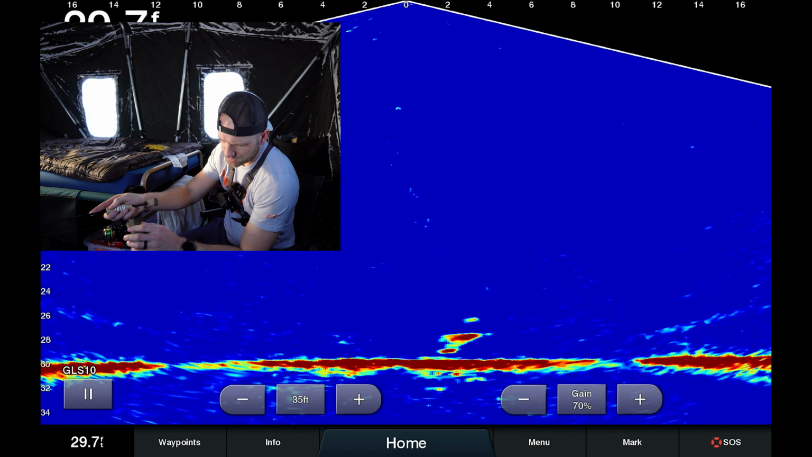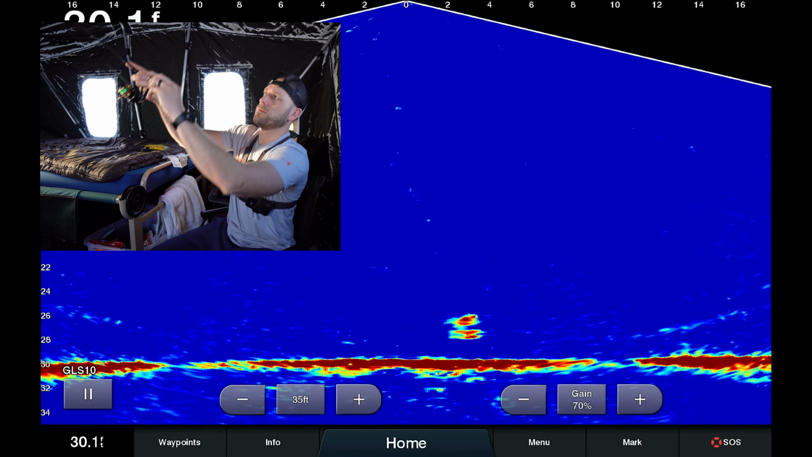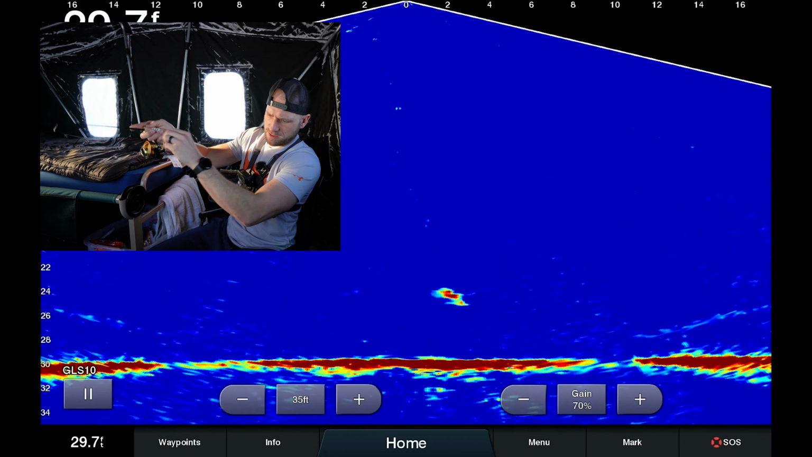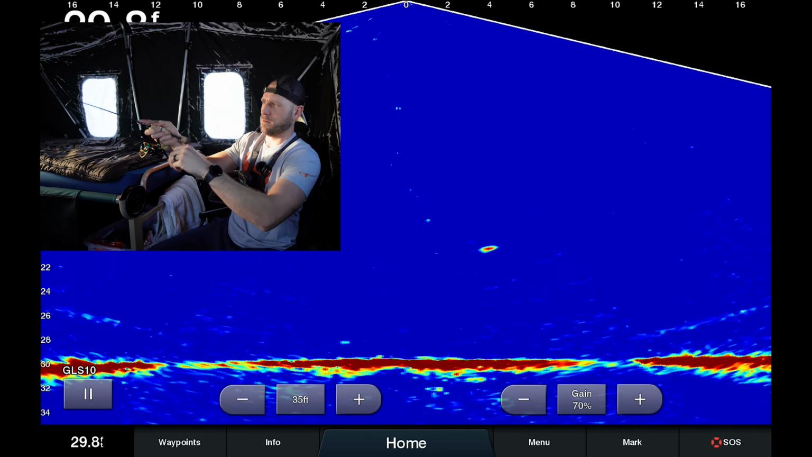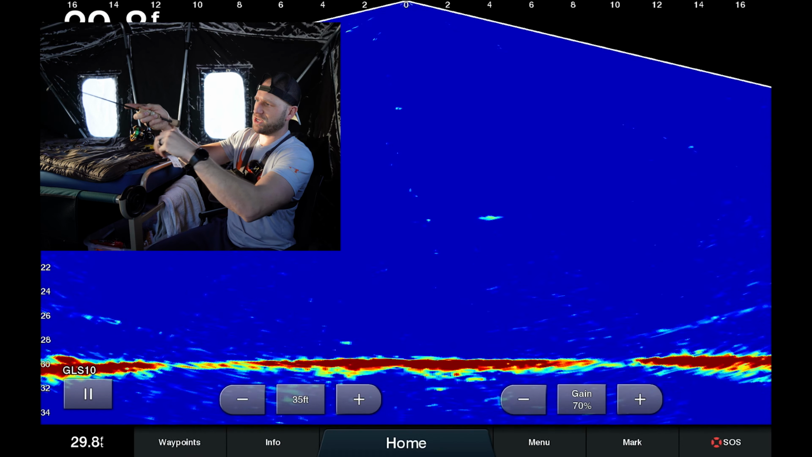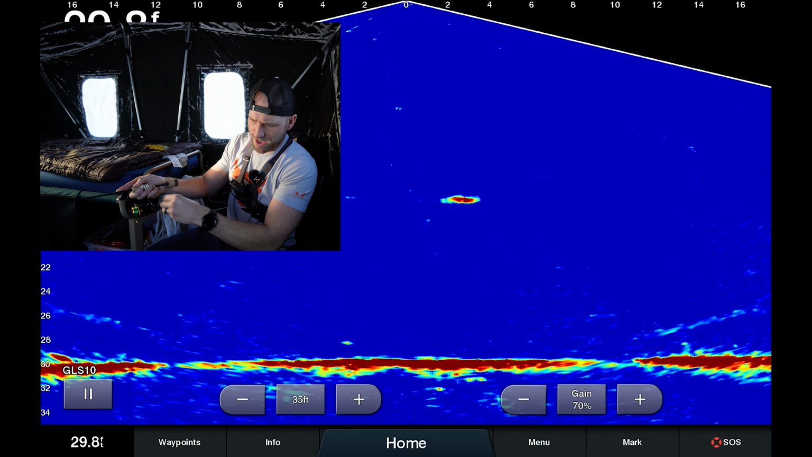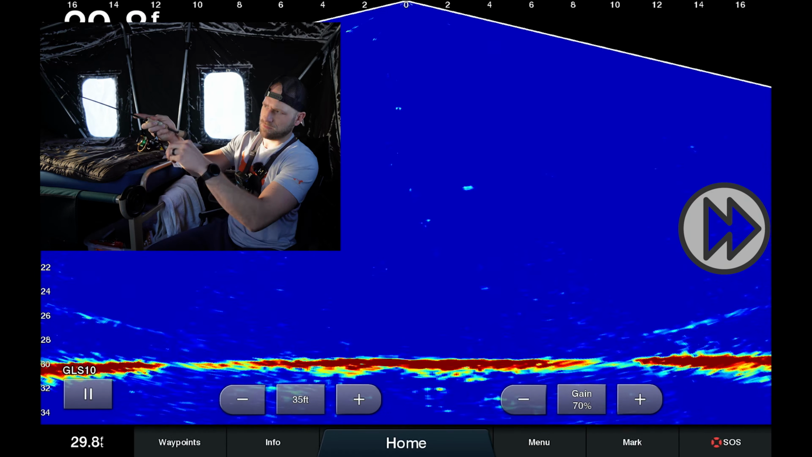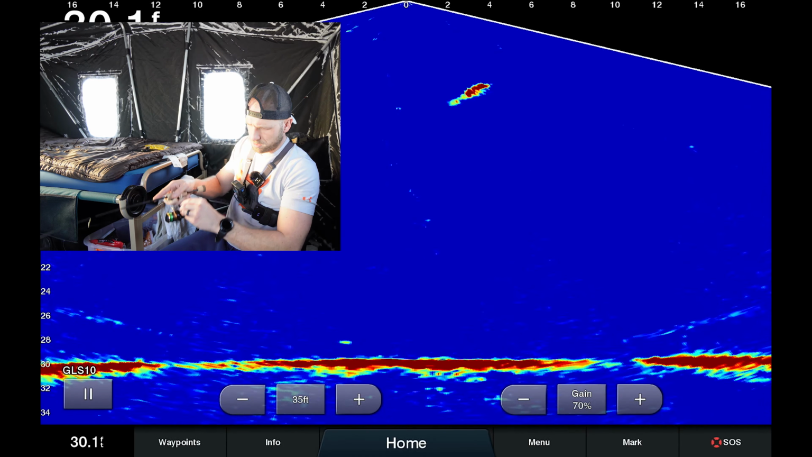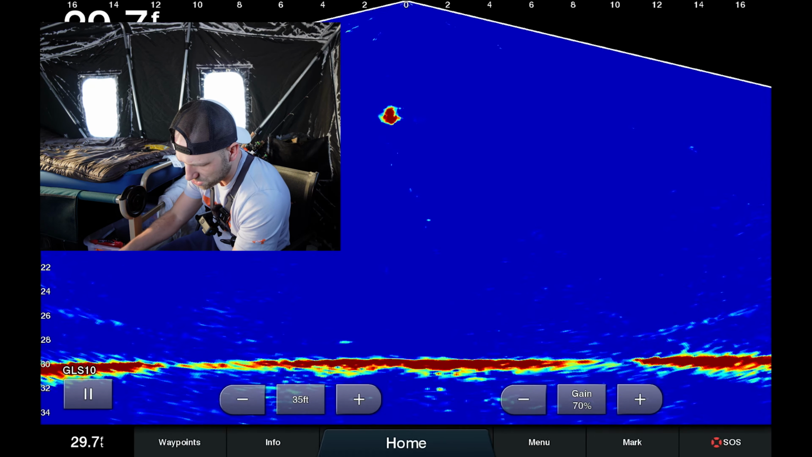Oh, he missed it. This has got to be a walleye. This is the best one of the day. Look at these head shakes. This is my jigging rod. Emerald Shiner head. He's pulling. He's not ready to come in yet.